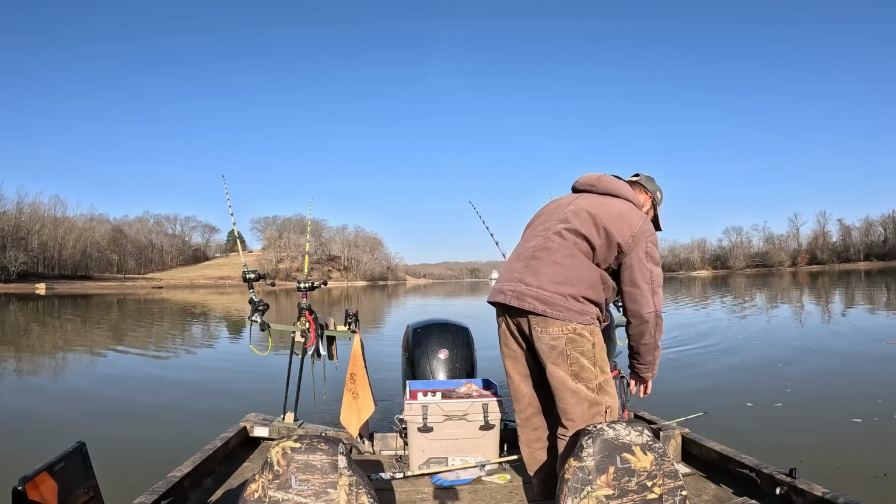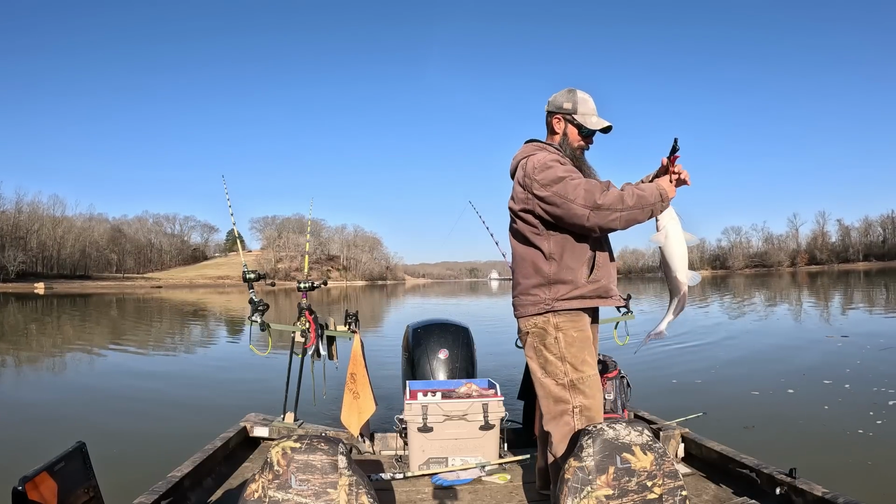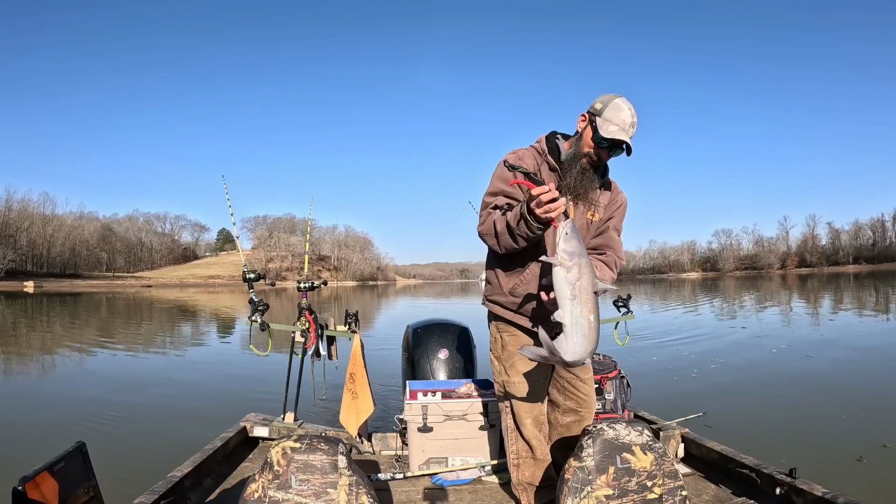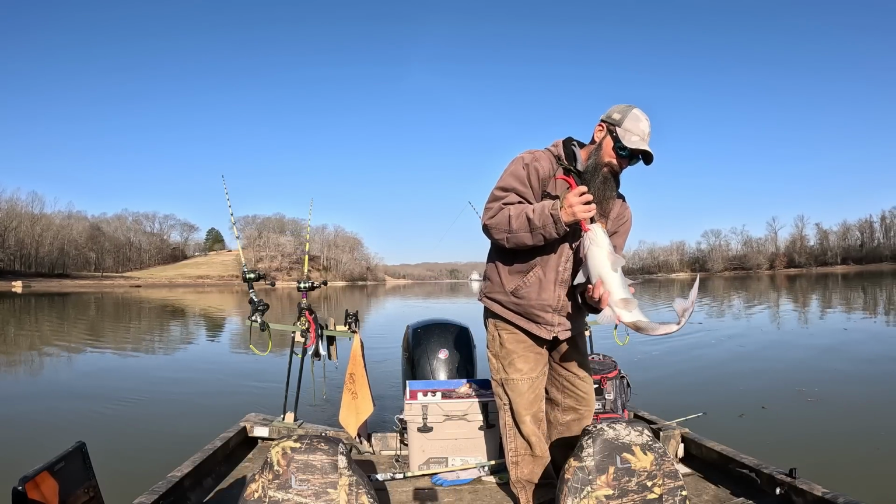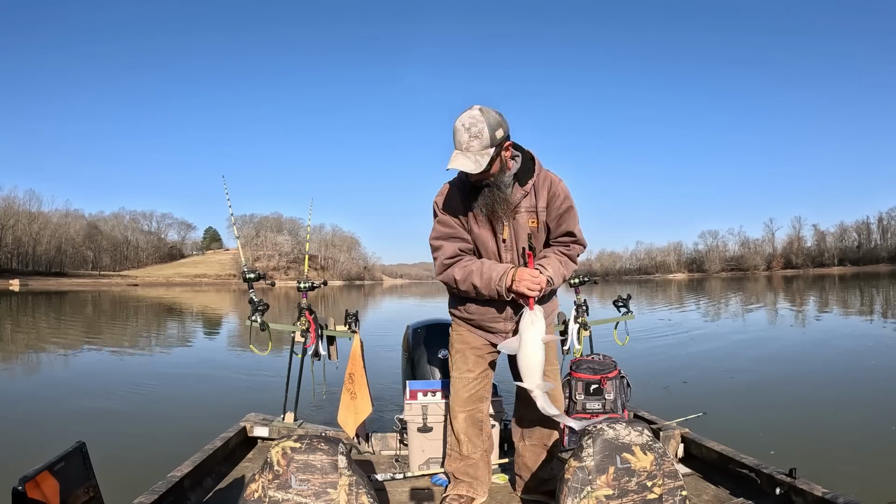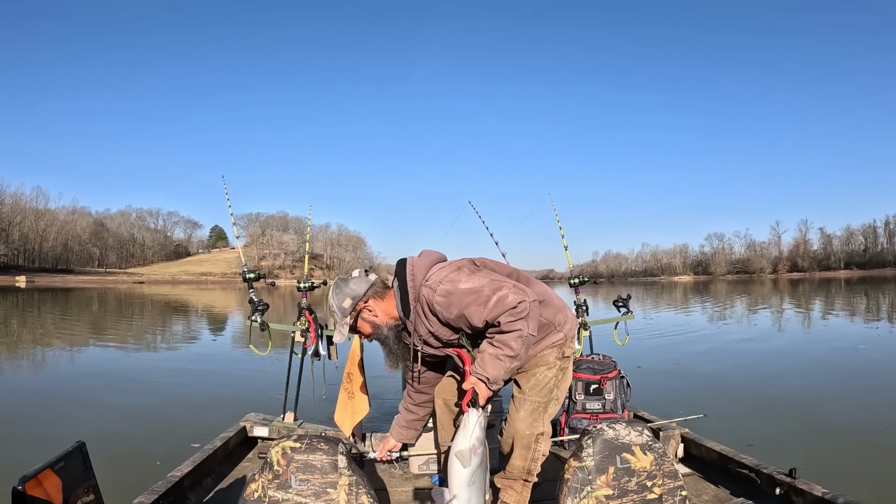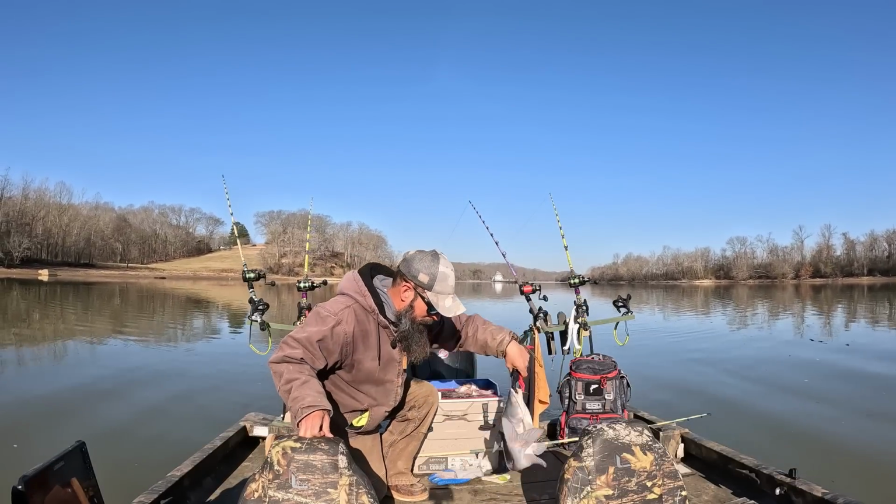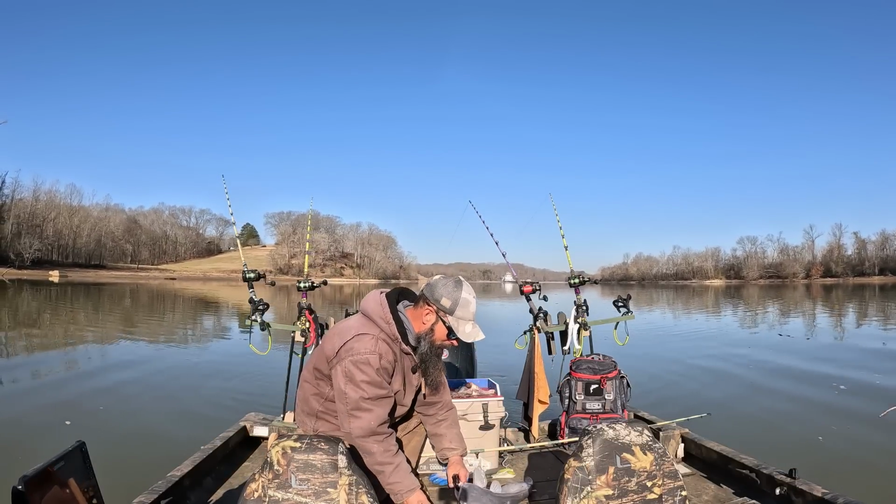Yep. Piece of white bass. This dude's missing an eye. I appreciate that, buddy. Well, let me do it just out of habit because I don't want to have to go back and get you and all that other good stuff. Well, settle down, buddy. I'll help you out here.